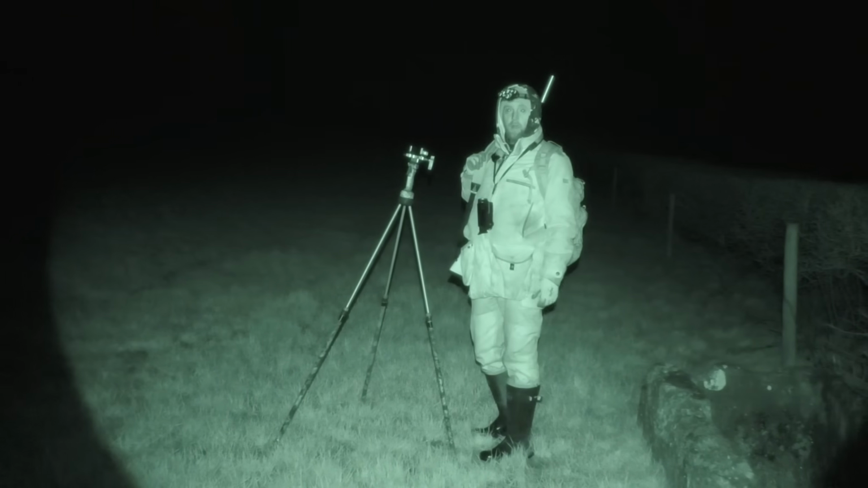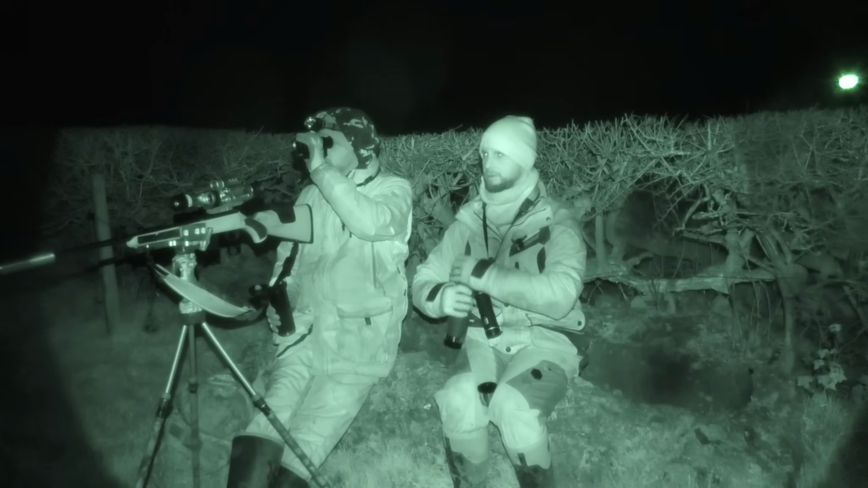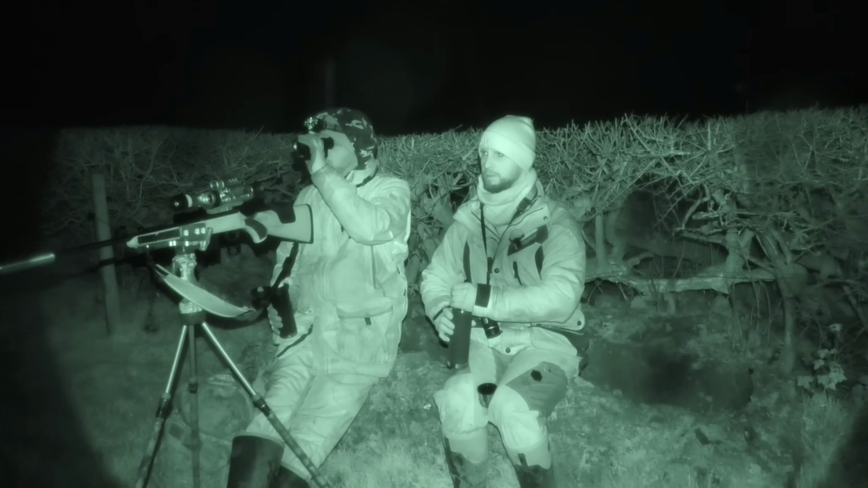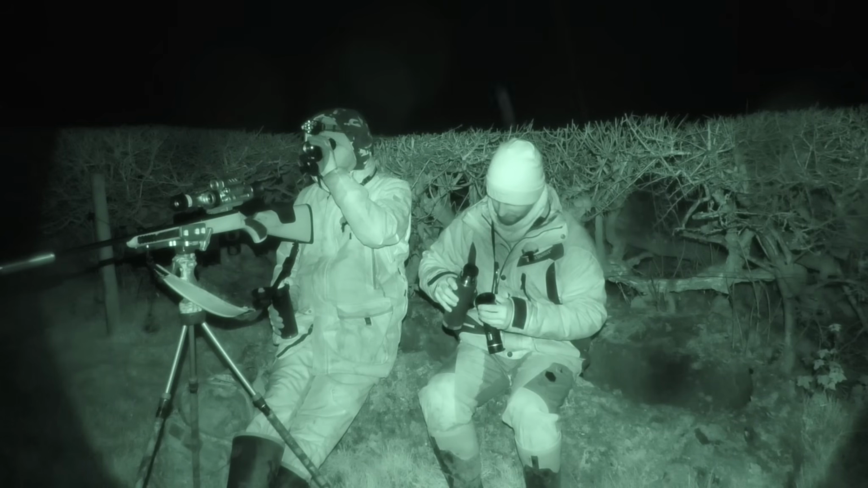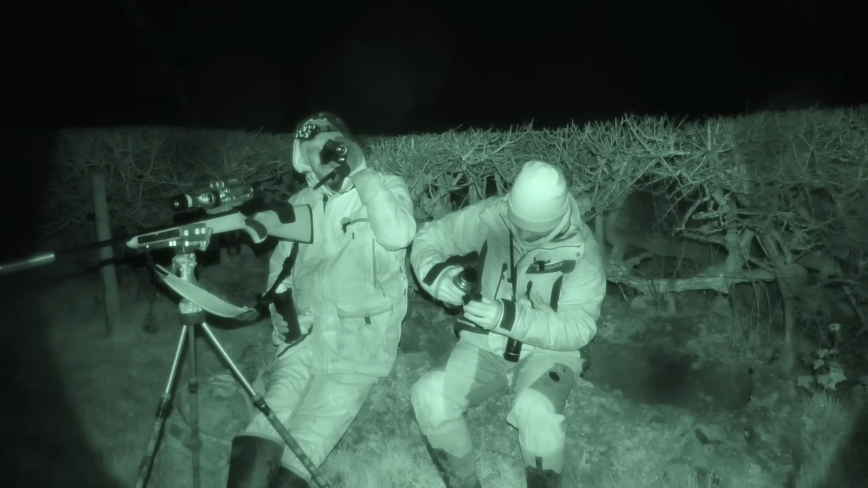What do you reckon? Brew time or what? Can do. Yeah, I think that one on the left, that right, sorry, is a pheasant. Oh. What temperature do you think it is? -10. Freezing.